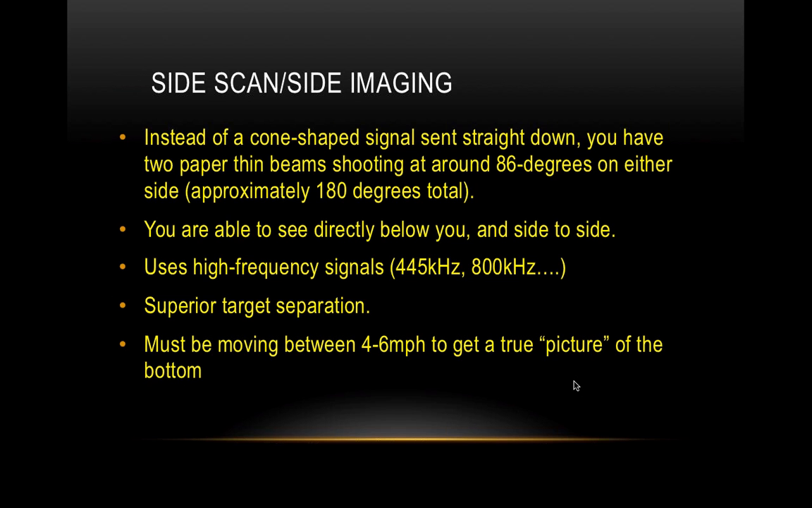Side scan, side imaging. This is the new age technology. Everybody's excited about it. I'm excited about it. I mean, it's been out for a decade now. But I love it. It's unbelievable, and 2D is definitely not outdated, but you have to use side scan nowadays in tournaments and things like that, because it is a really useful tool in conjunction with everything else.